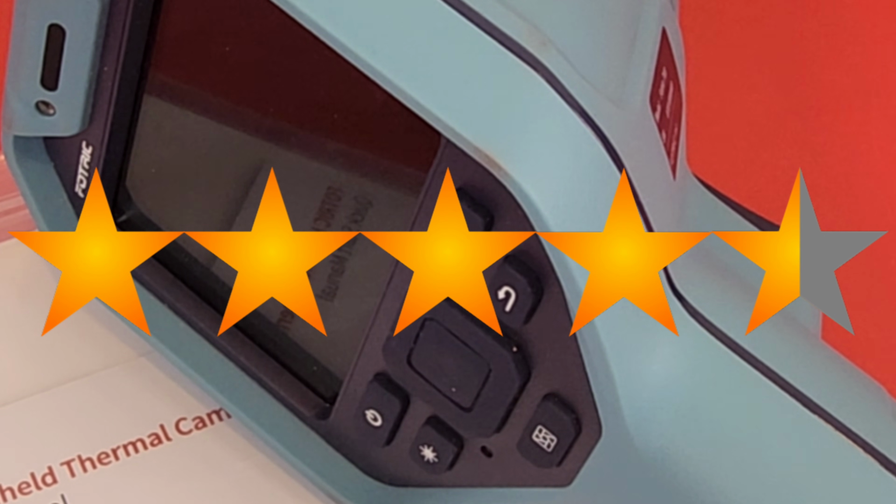Hey, I love this camera so much that it is actually going to be the Keep On Testing thermal camera for 2026. You'll be seeing it in all my thermal cam reviews and more.